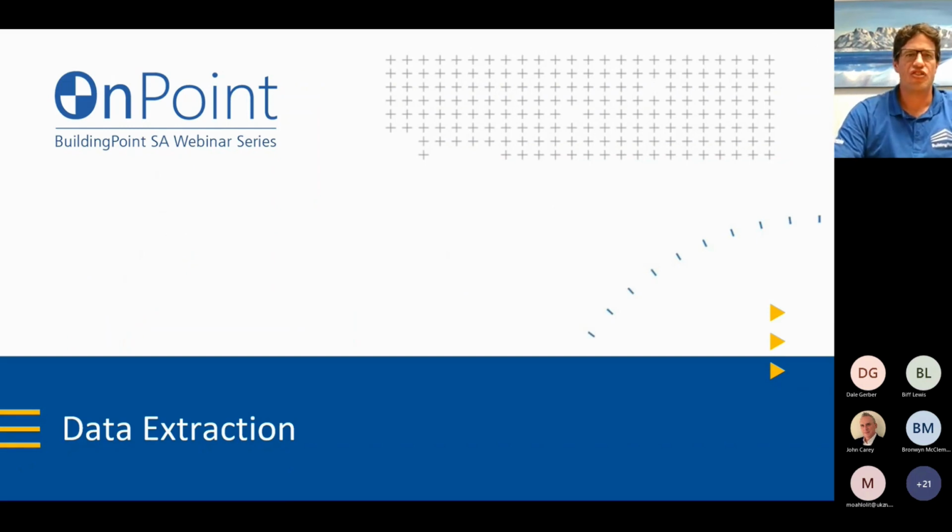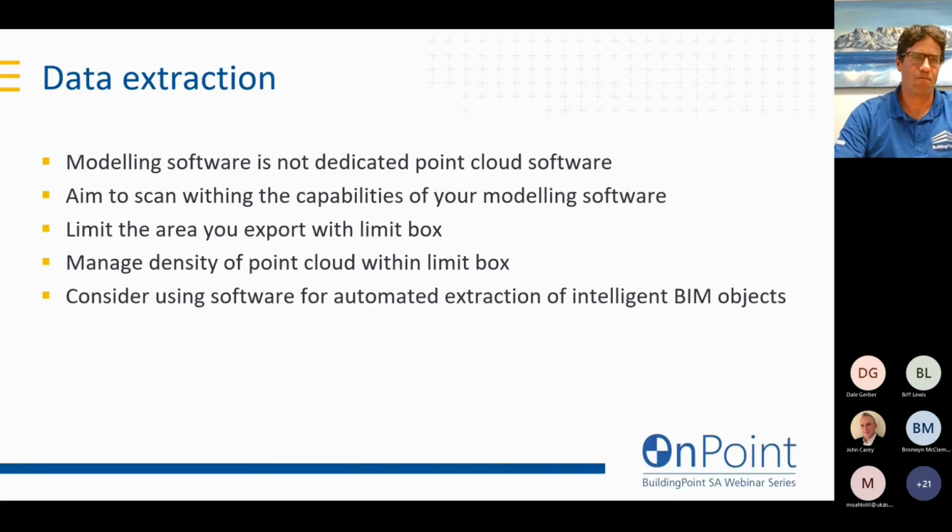Okay, so let's look at data extraction. As we said, your modeling software is not necessarily dedicated point cloud software. So the aim is to scan within the capabilities of your modeling software. Limit the area you export to limit boxes, and manage the density of your point cloud data. Also consider using automated extraction of intelligent BIM objects. Use third-party software to assist with your modeling process.